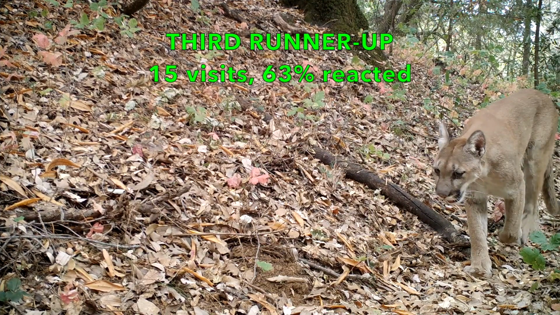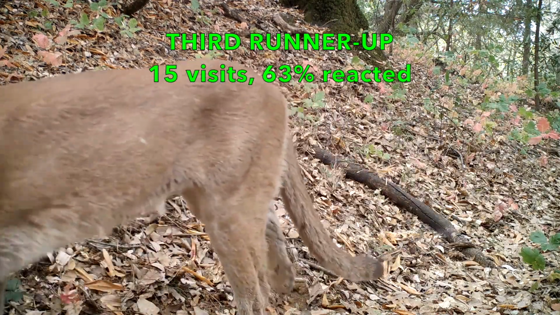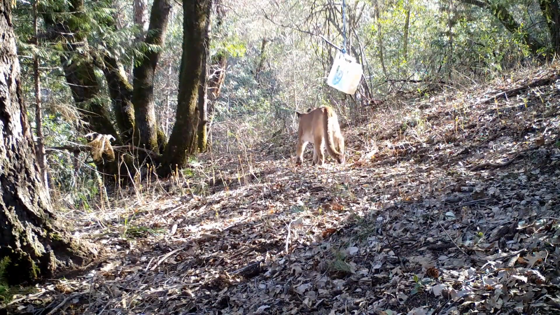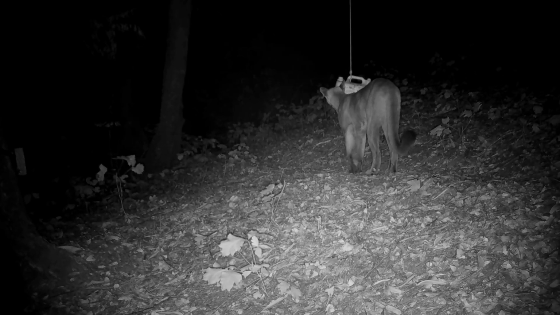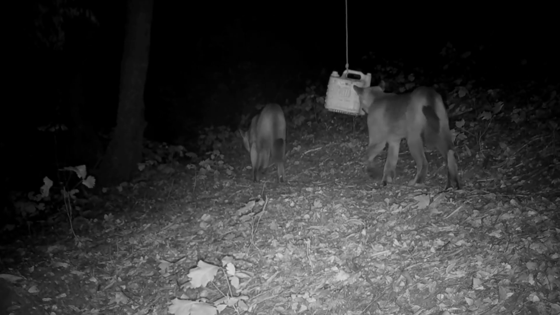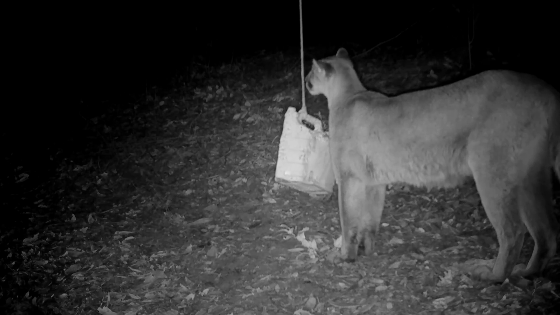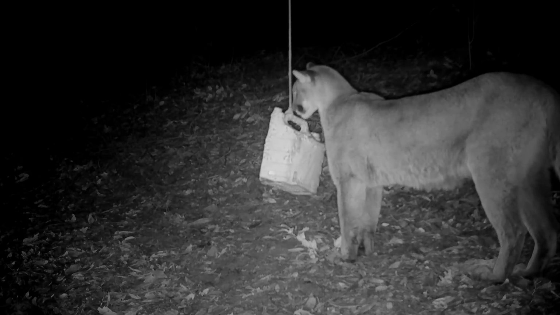The mountain lion was a 3rd runner-up. It made 15 visits and reacted to the jug 63% of the time. Here we see the cat ignoring the jug. This time Mom didn't seem to care, but her cub stopped to check it out. Months later, both Mom and her adolescent cub paused for a casual sniff. Here you see Mom giving it a thorough once-over. Notice how she sniffed the rope, which the bears are fond of chewing, as you will soon see.